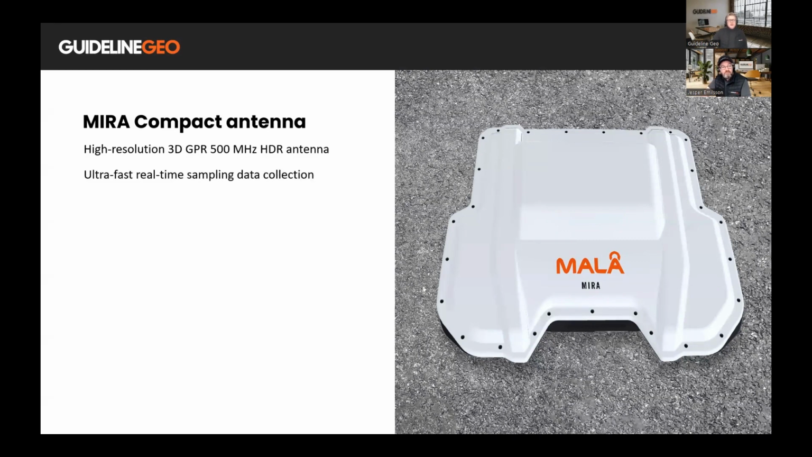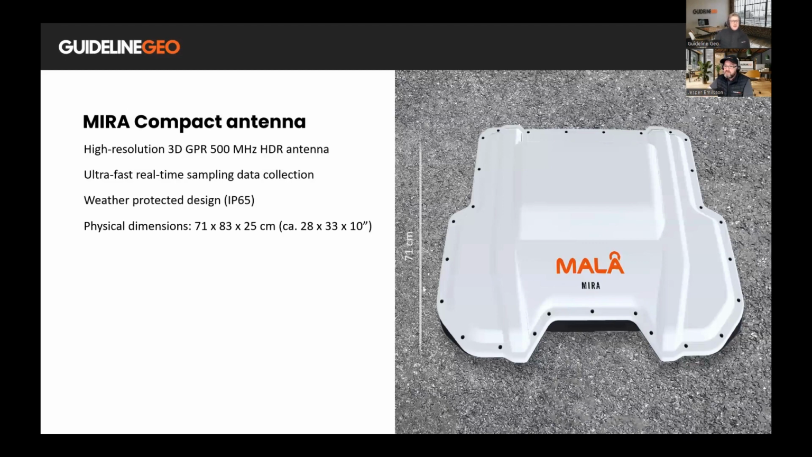This provides us with ultra-fast real-time sampling data collection. We have put this inside a weather-protected box design, an IP65 proof box. Here are some of the dimensions of the box with the antennas. Weight of the antenna is 24 kilos, so it's very light.